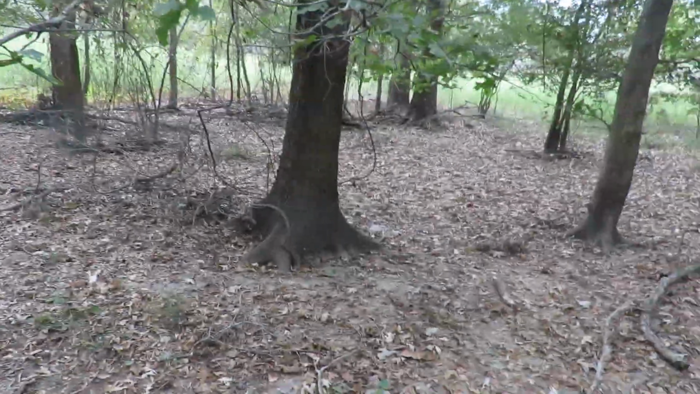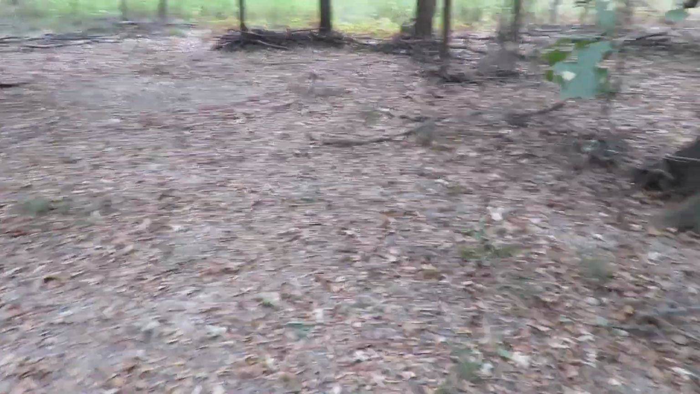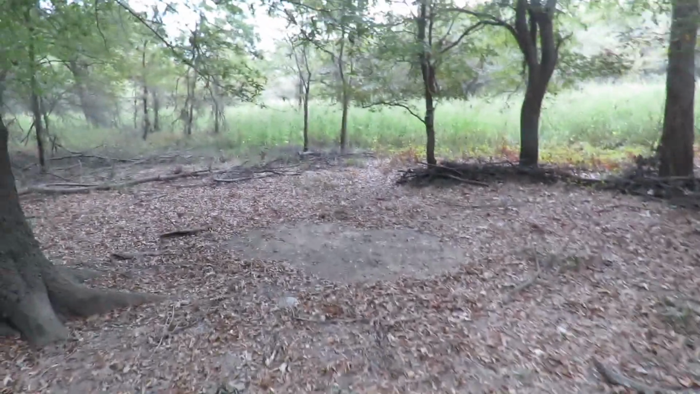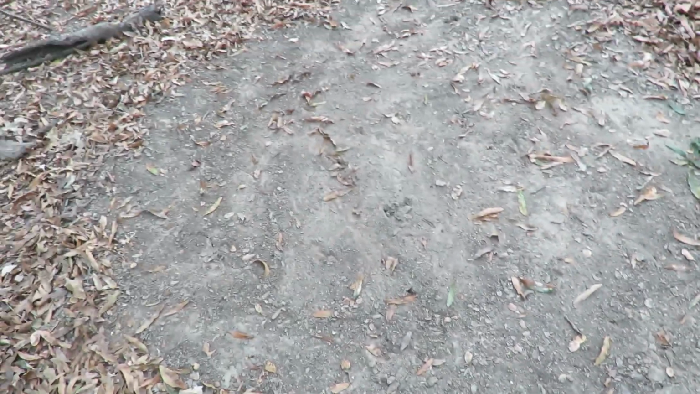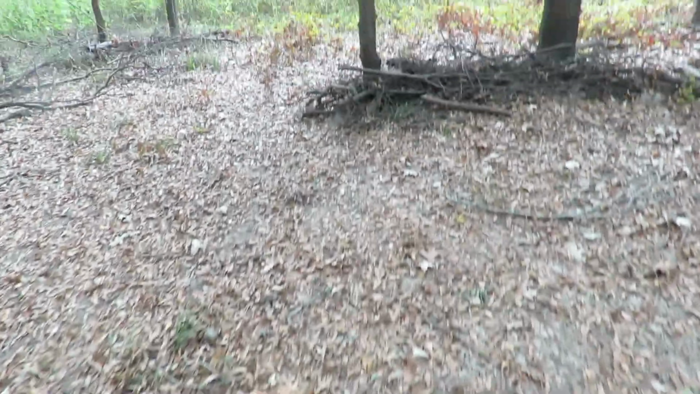Deer walk up to this thing and nuzzle that branch. They're going to get on camera. Perfect. Let's go check this one out a little bit. I don't see any pee. That's the real indication. When they pee on something, I can see lots of tracks right here, so something stood here. Let's go see what it was.